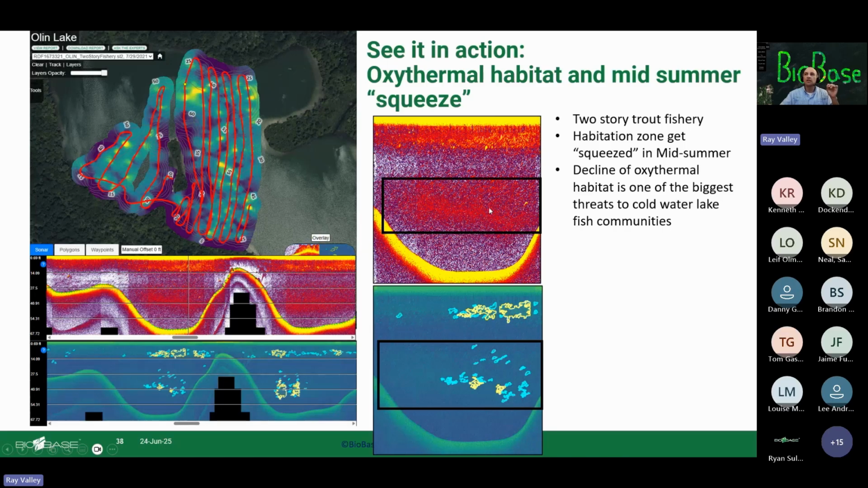And it's so easy to collect the data, right? You could do multiple surveys throughout the summer, say, and you could almost get predictive models. Are we going to see a fish kill this year?